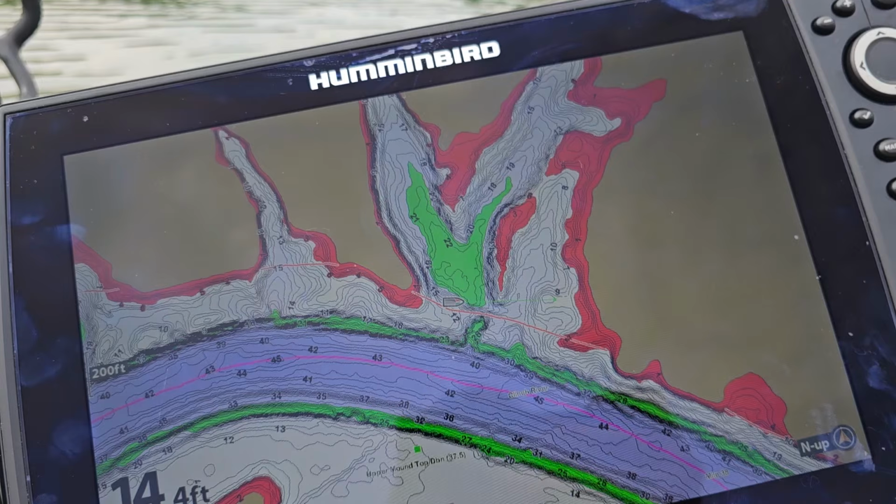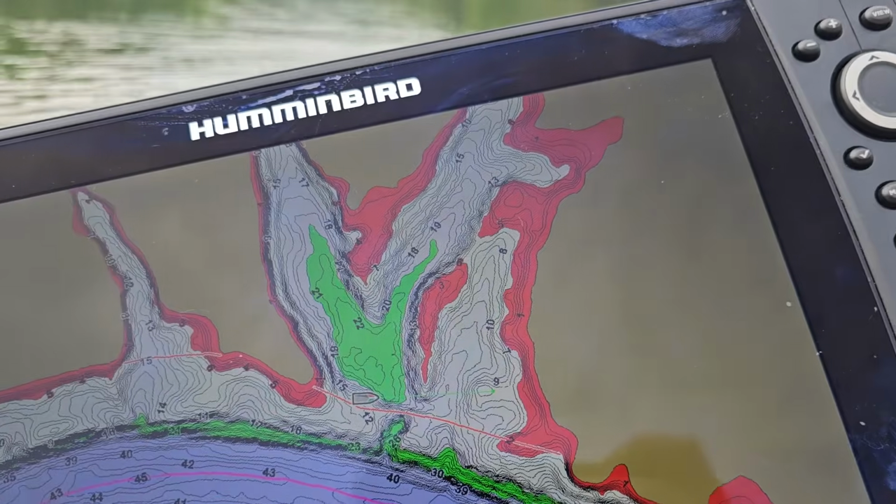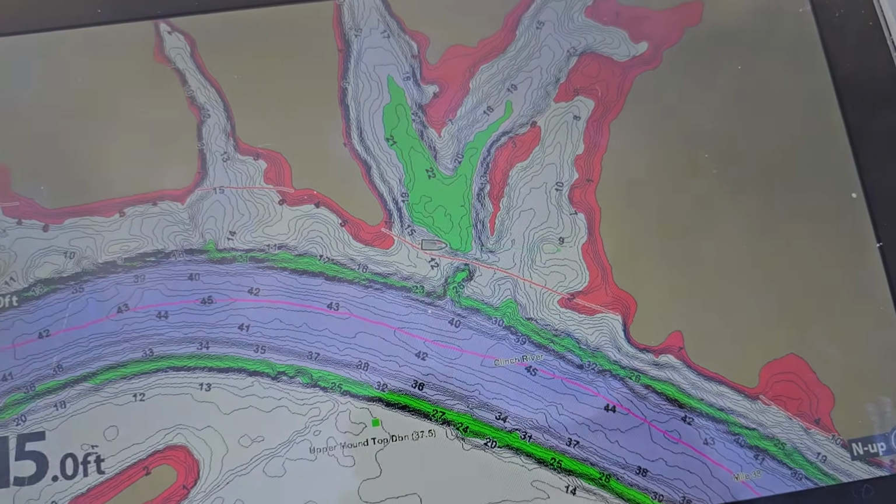And I've never been in this creek before with my graph to scan it, so all of these are gonna be fresh waypoints. I have no idea what lurks under the water out here and what cool stuff we're gonna find, but we're gonna start scanning here at the mouth.